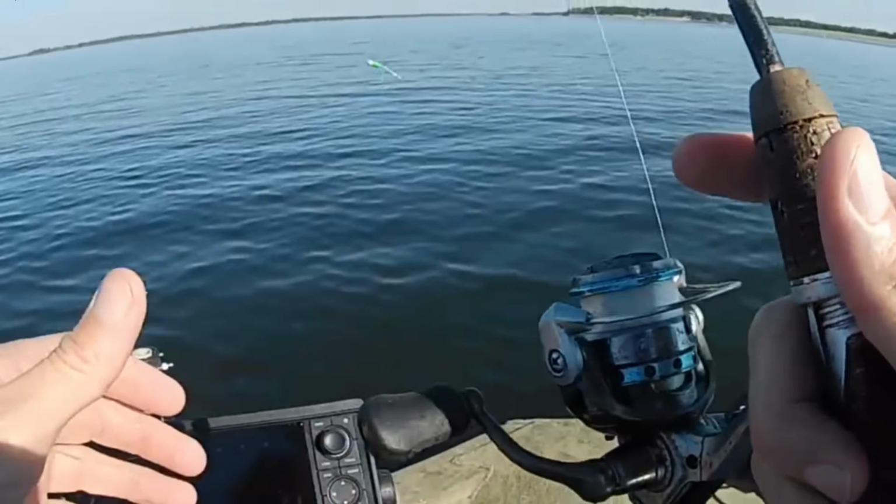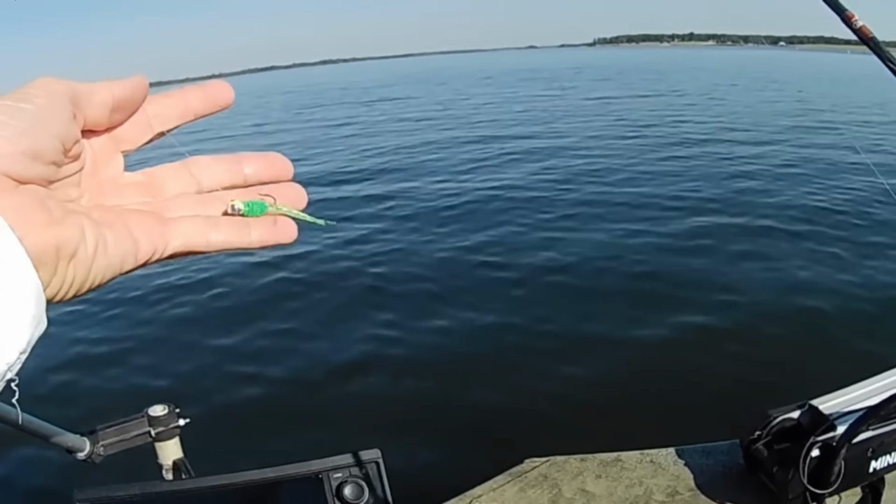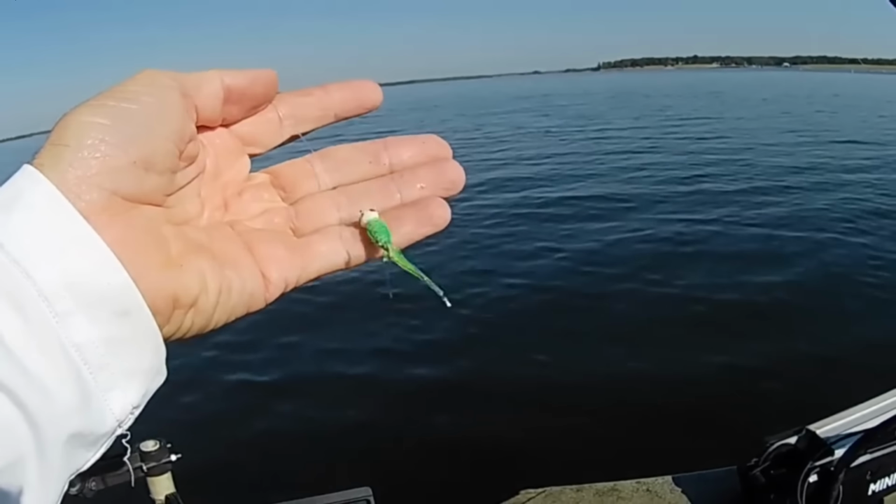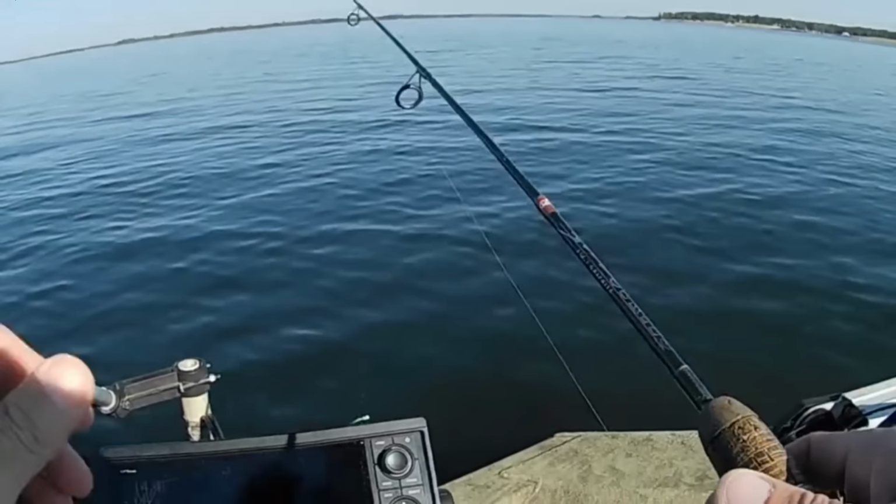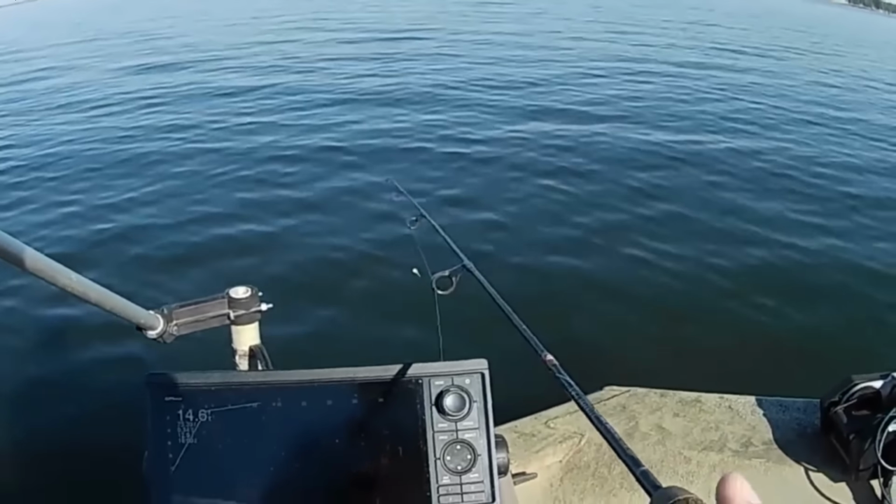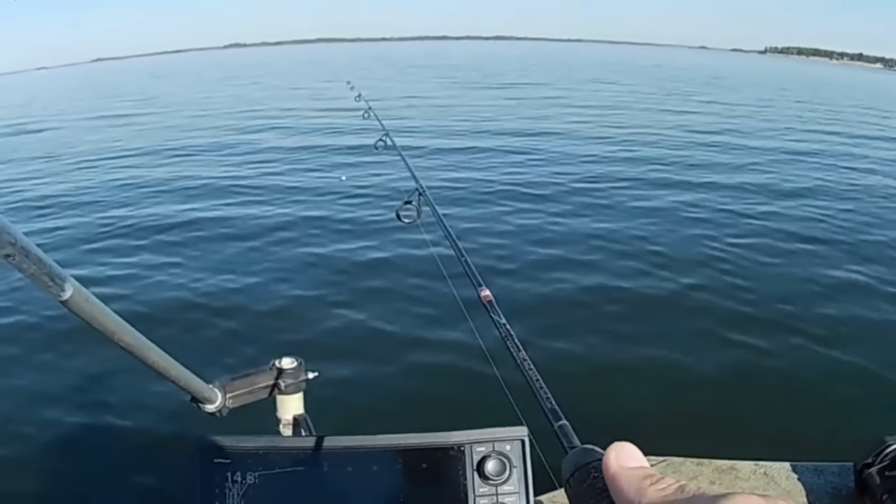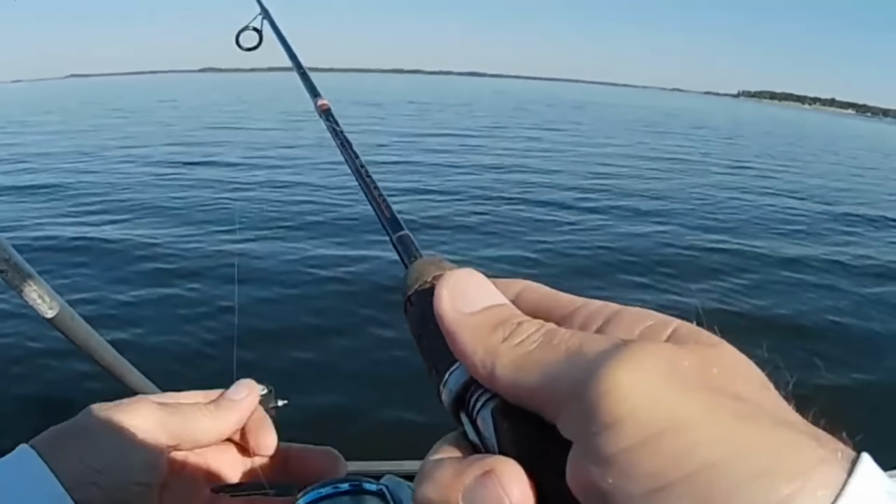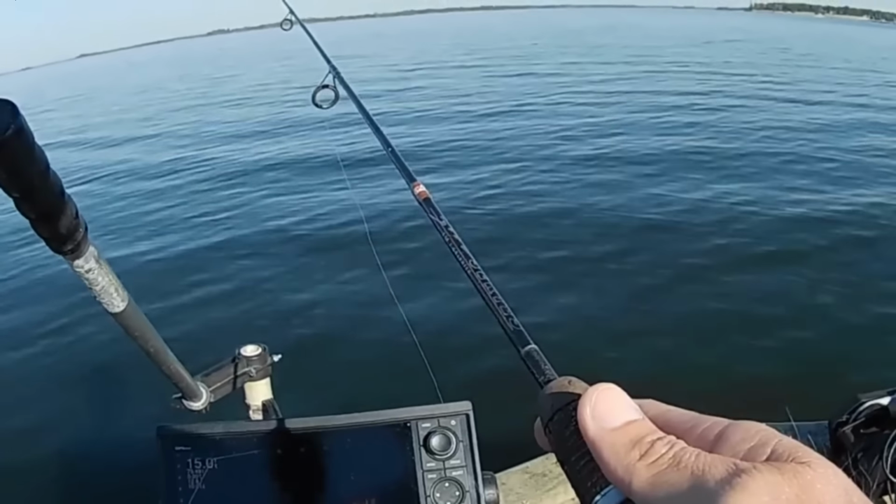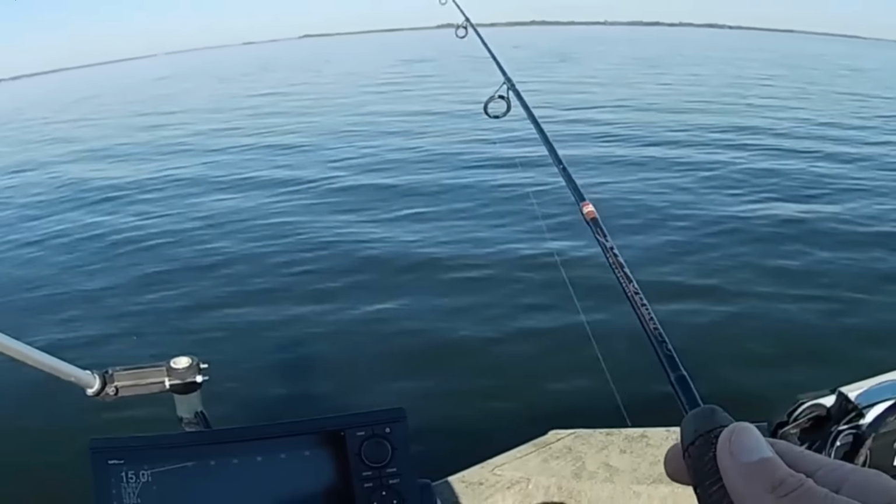First little jig I had on, I've had this on since August, I believe. Just a little green and chartreuse looking mylar tail on there, whitehead. I'll try that first. It's an 1/8 ounce, got it on 6-pound line. Let's see, it should be right out there. That jig hit the water and those fish scattered. I see a largemouth or a catfish down in there with them.